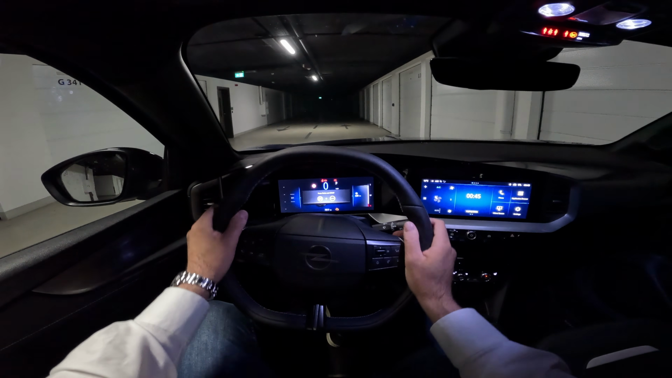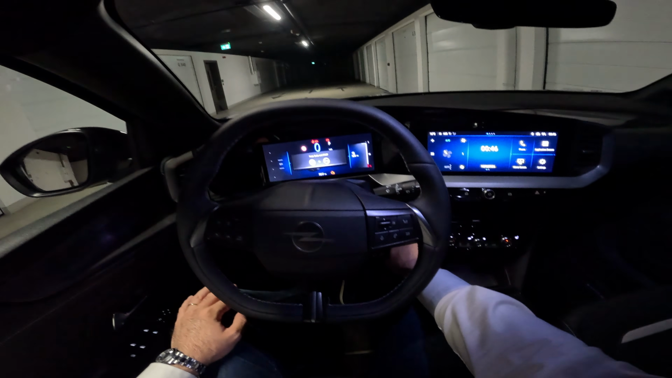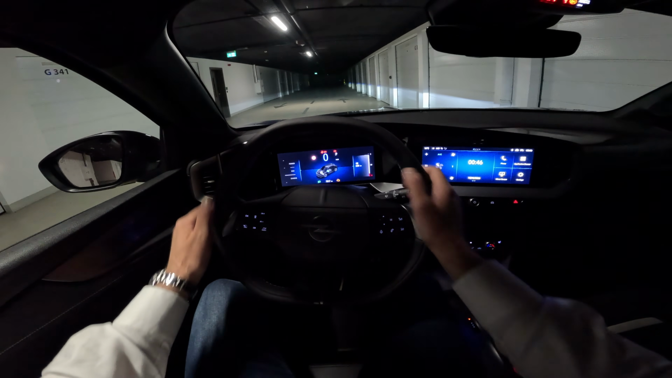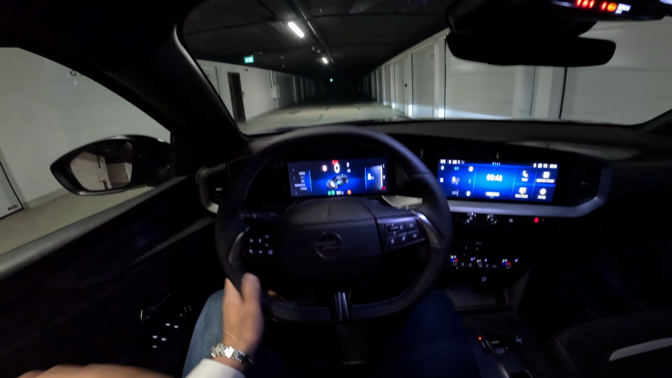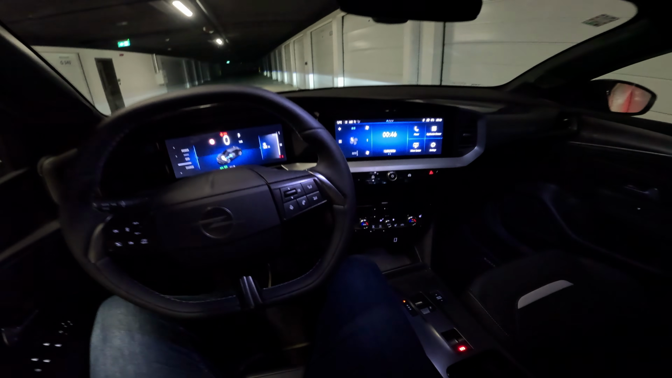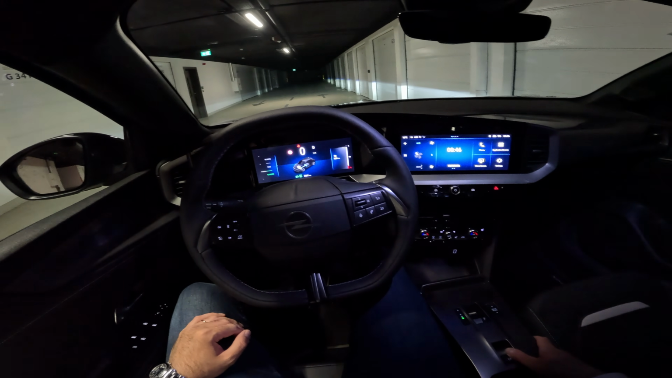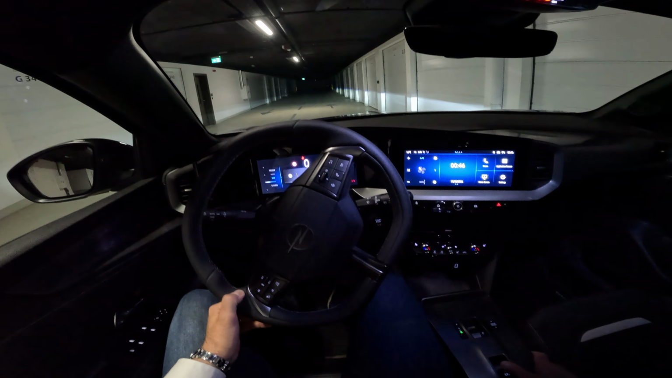Welcome to the driver's view here in the OPEL MOKKA Facelift. Now press the start button, car comes to life, and let's put on the seatbelt, and we are ready. Put it to drive, and off we go.